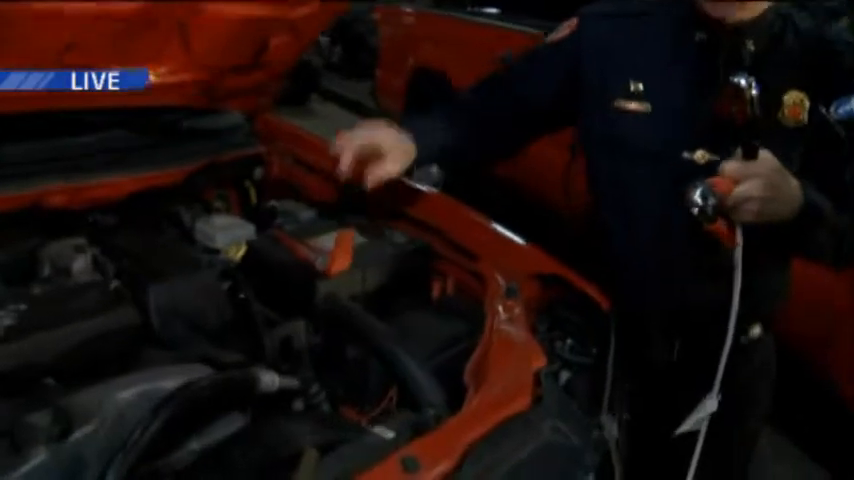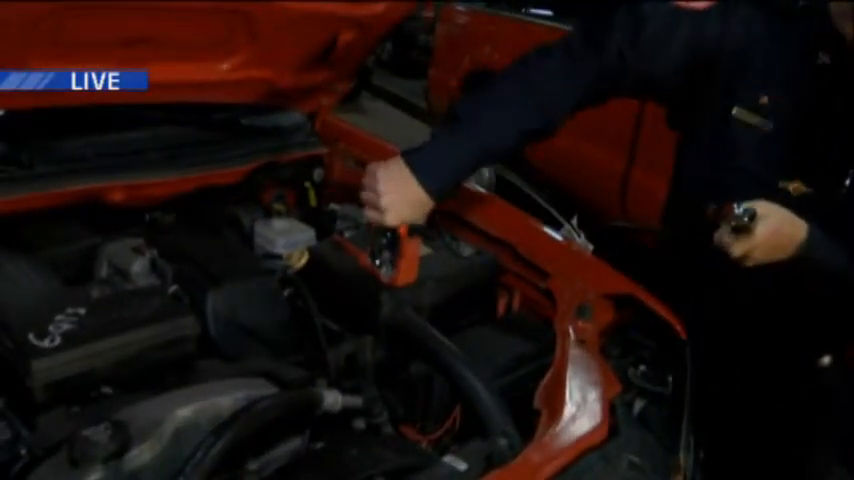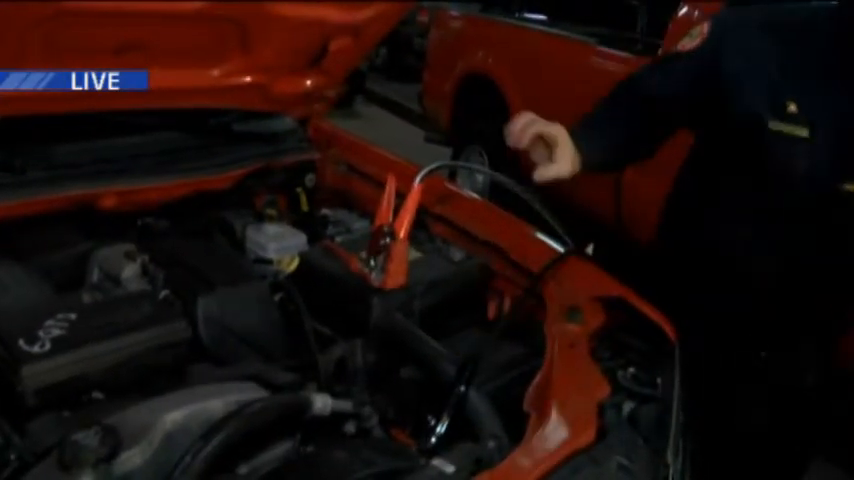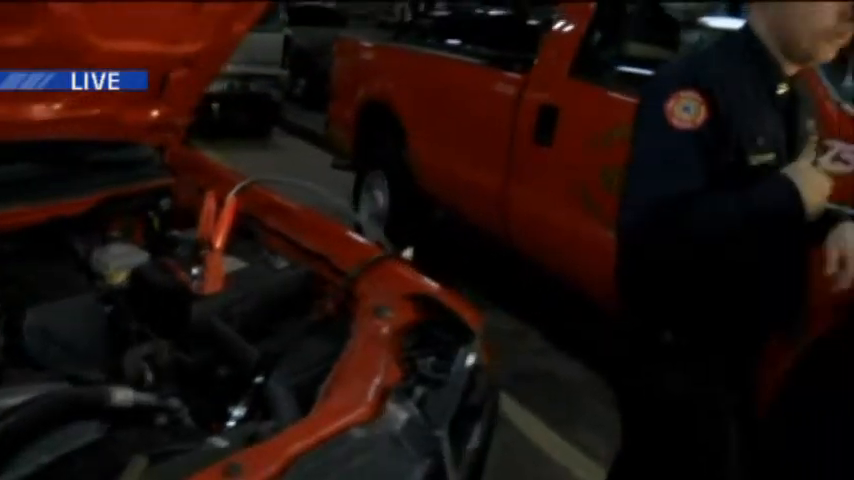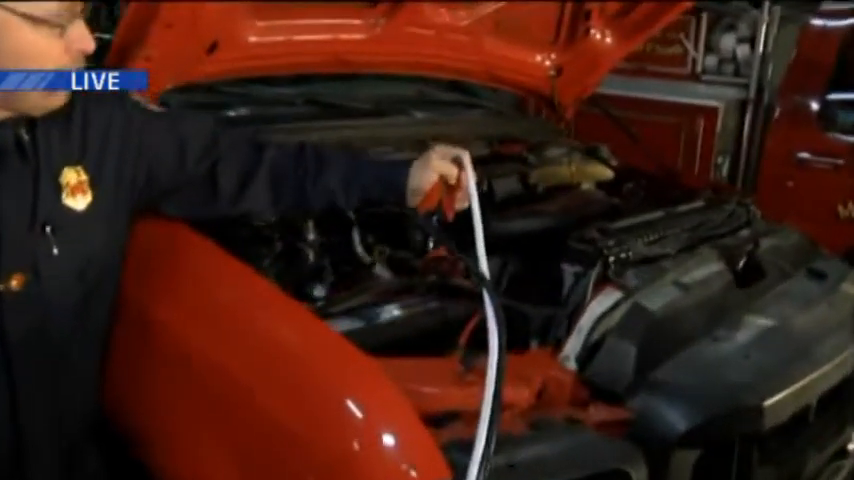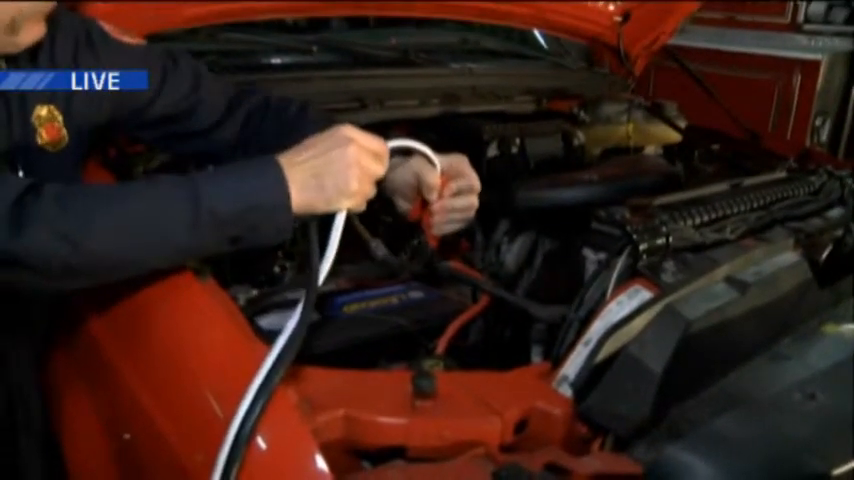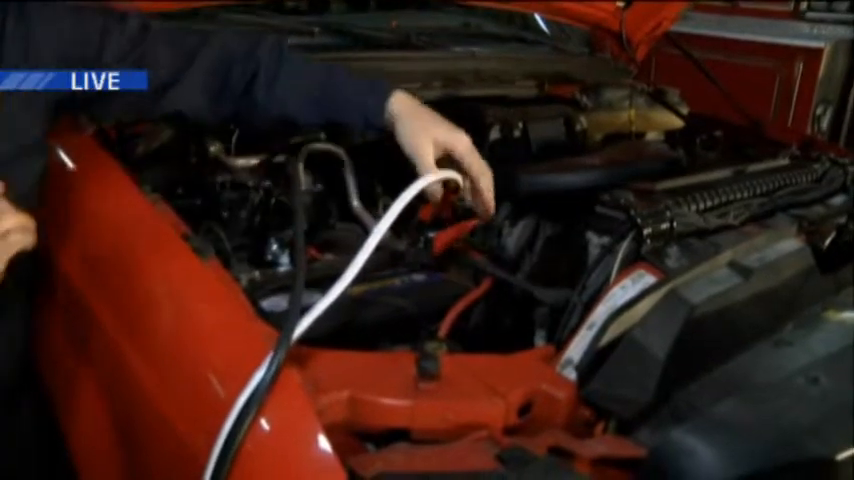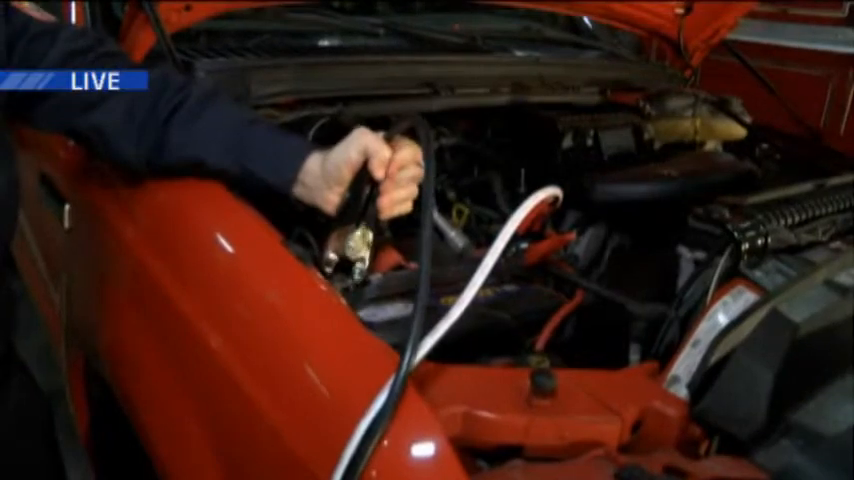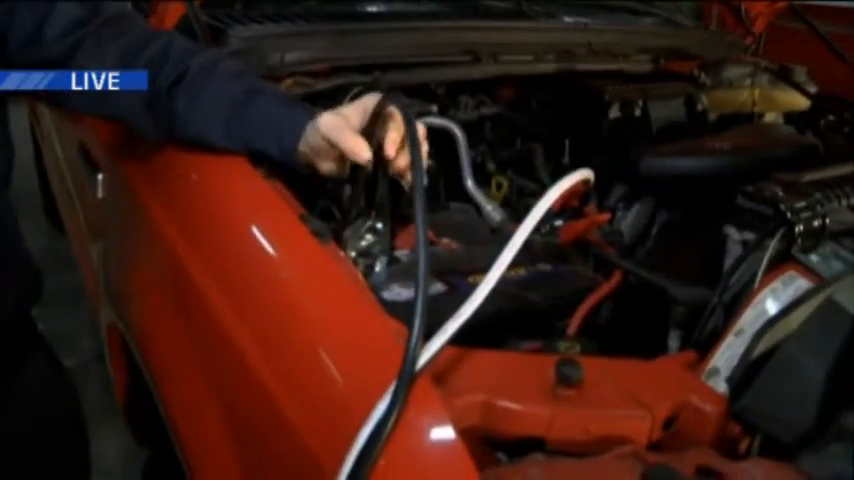Okay. So walk us through the steps here as you go. This is the dead vehicle here that we're going to jump. We'll go to the positive side of the dead vehicle first, and then we'll go to the positive side of the good vehicle, which is over here. And we'll hook that up on the positive side, and then we'll go to the negative side of the good vehicle.